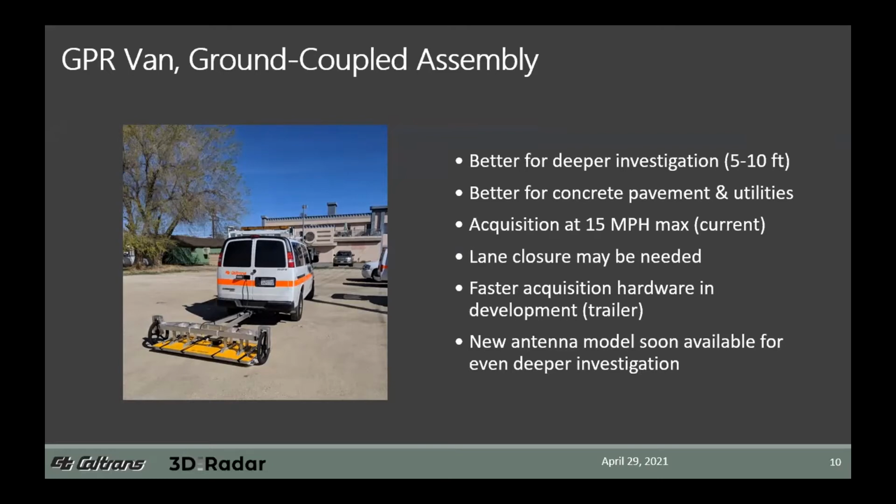And also waiting in the wings, there is a new antenna model that 3D radar is producing that can soon be available for even deeper investigation. I think in countries that don't have a Federal Communications Commission, it's already available. In North America or in the United States, we're still waiting for FCC approval for the antenna to be marketed here in the States.